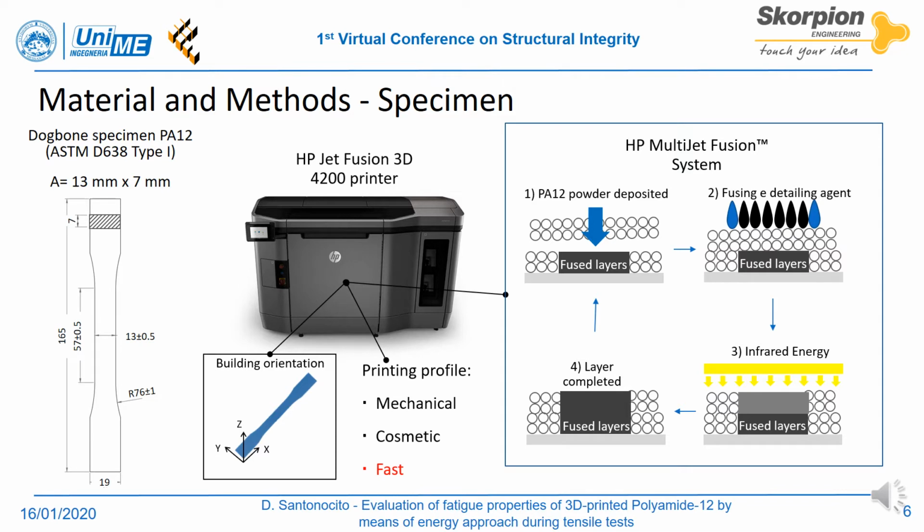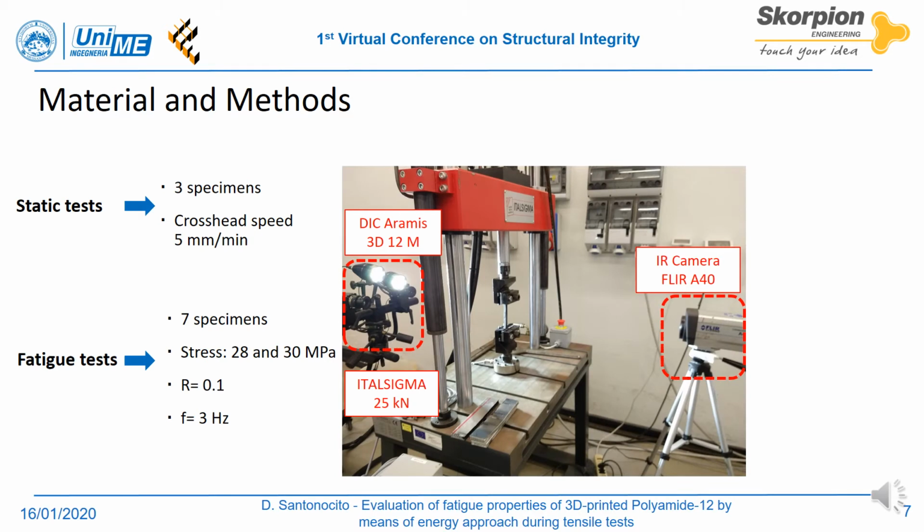The specimens were printed adopting the fast printing profile, which ensures a rapid printing process, but with lower mechanical properties compared to the mechanical profile. The static tests were performed with a servo-hydraulic load machine Ital Sigma 25 kN with a cross-head rate equal to 5 mm per minute at constant temperature and relative humidity. The tensile tests were carried out on 3 specimens, and an infrared camera FLIR A40 with a sample rate of 1 image per second was adopted to monitor the specimen's surface temperature.